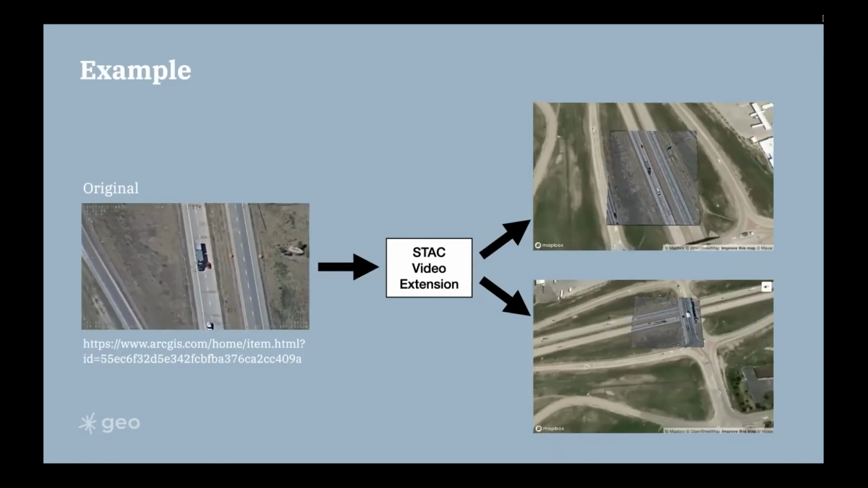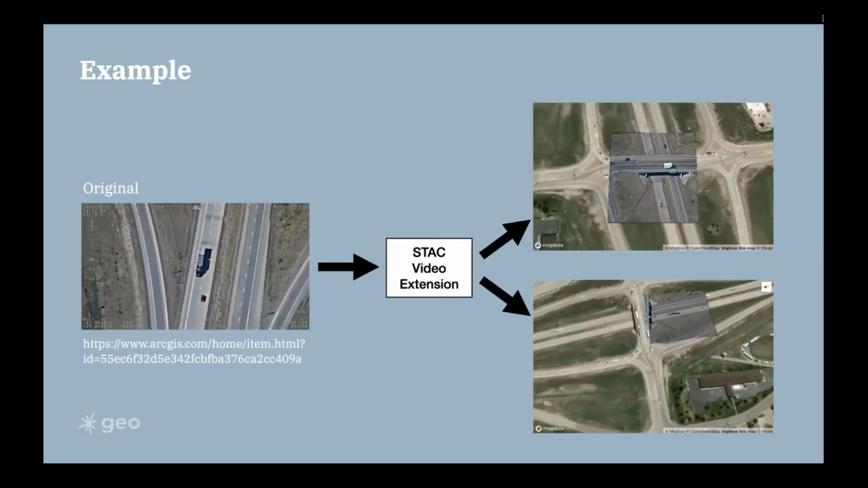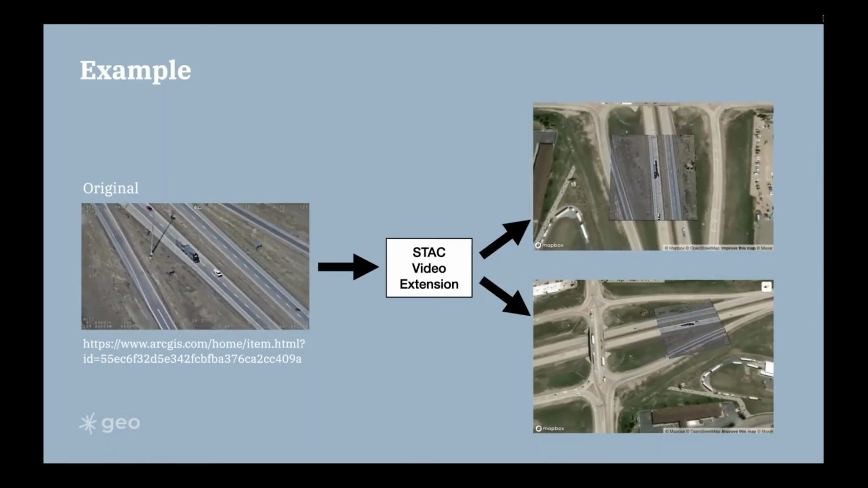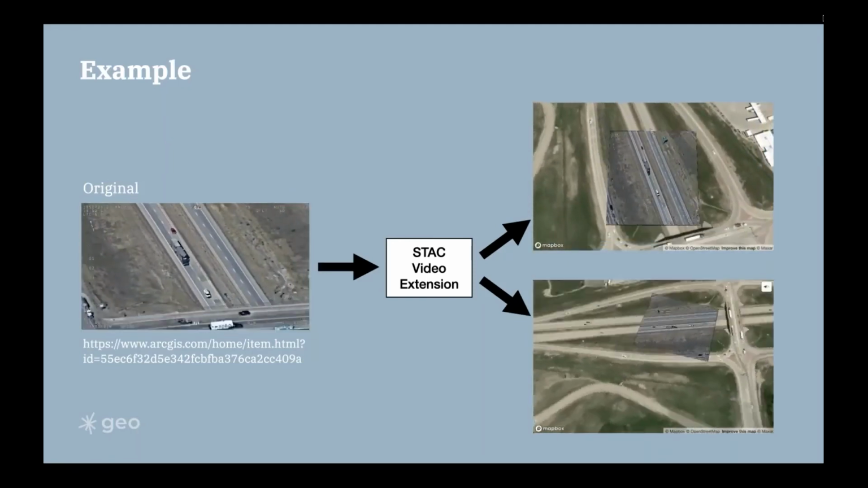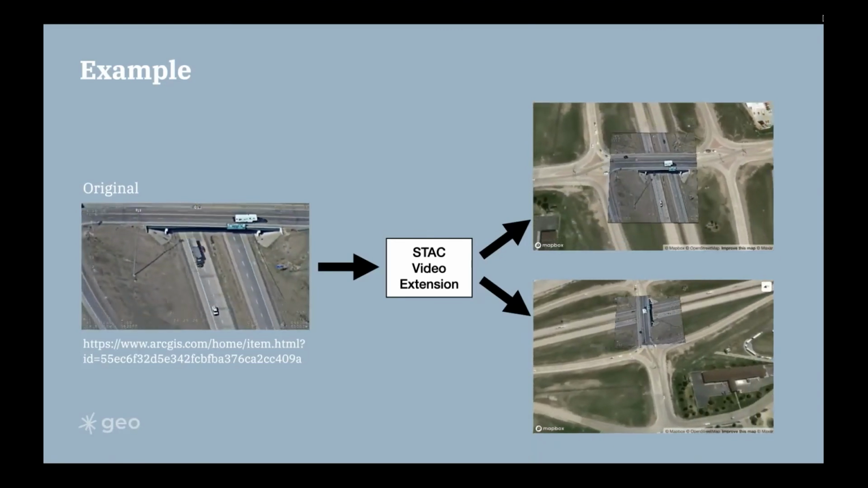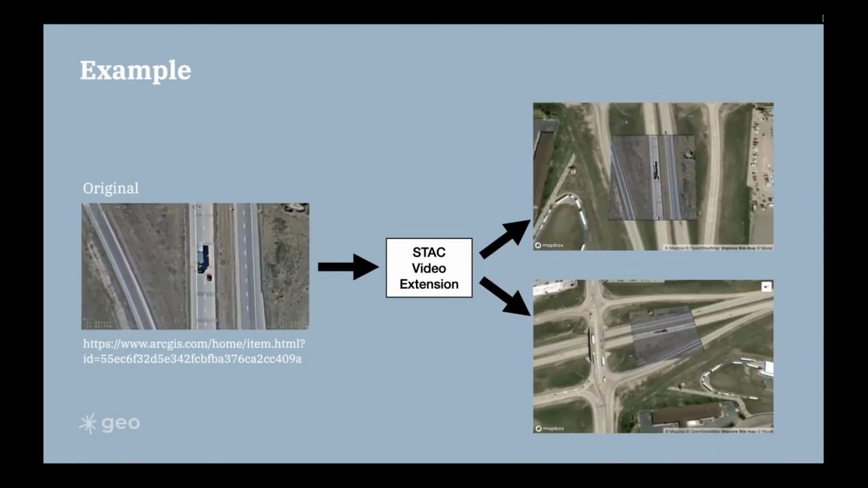In the top example, I've locked the camera to the sensor coordinates, and in the bottom, the camera is free floating, but both of them are using the same UI in Mapbox, or you can do this in MapLibre or other UI.